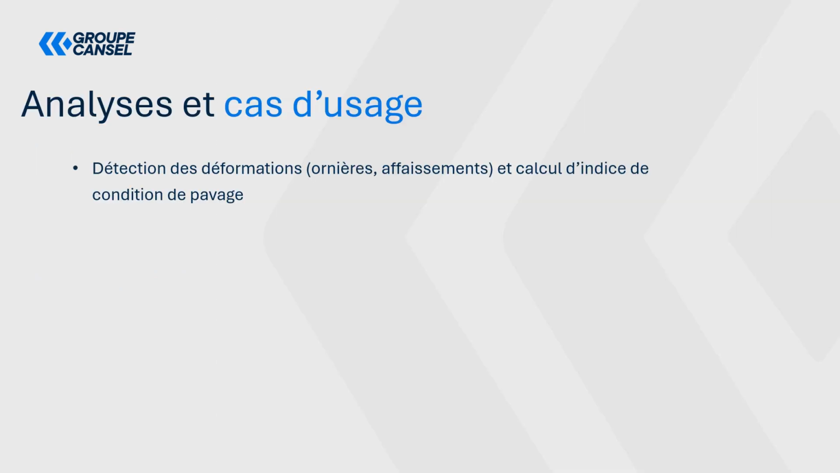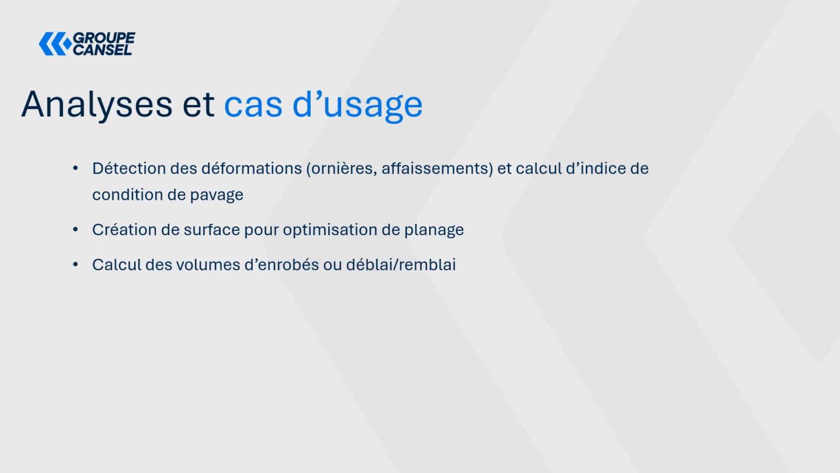So if we talk about analysis and use cases, there are several things that can be done with 3D modeling. This allows you to identify areas that need correction, estimate asphalt volumes, check slopes, and compare before and after in order to reduce various unforeseen issues. So whether it's rut detection, for example, ruts, depressions, index calculations, pavement condition, PCR in English, or creating surfaces to optimize milling, this type of device can be used for all of that to achieve a better surface and truly optimize the milling on site.